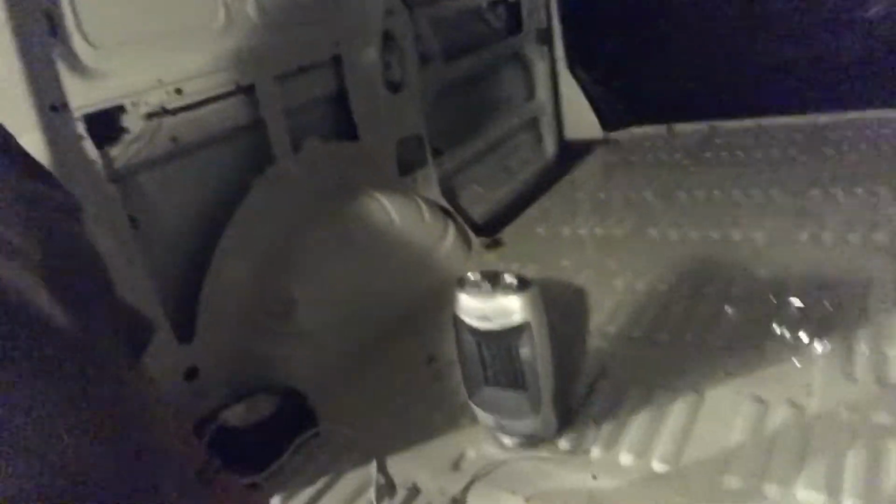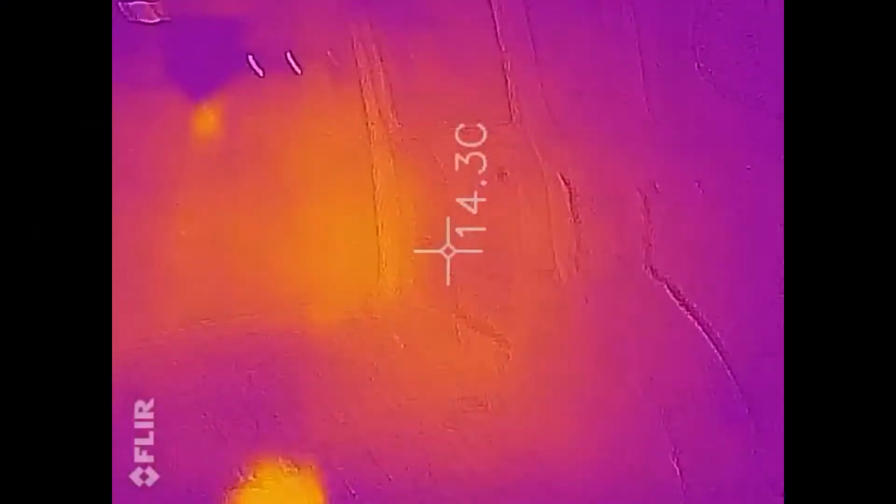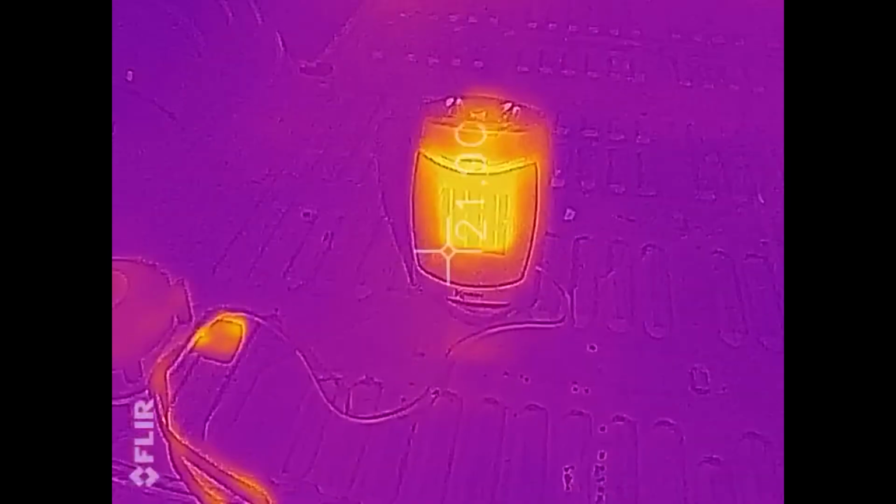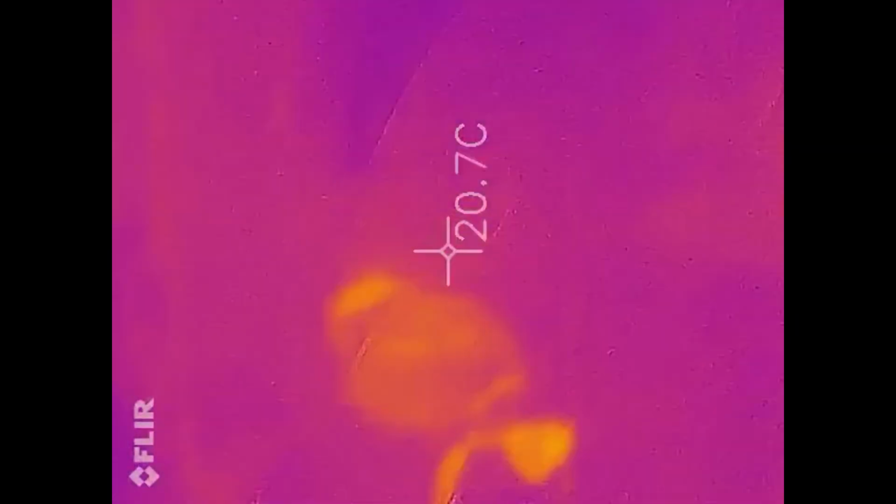Right, I'm going to do this little test now with the heater. So I've got my heater down there, hooked up to that electric, and Sam's out. So I'm going to switch that on. I'll do a quick recording in the van now before it heats up, and then I'll do another one in about an hour. So next thing you'll see will be an infrared image. Right, so this is the inside of the van. There's my heater. I did just have it run for a couple of seconds, just to make sure it's still working.